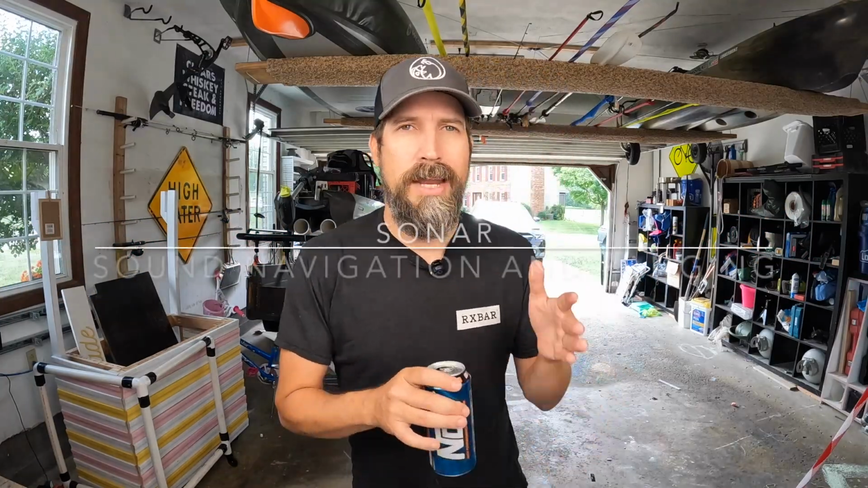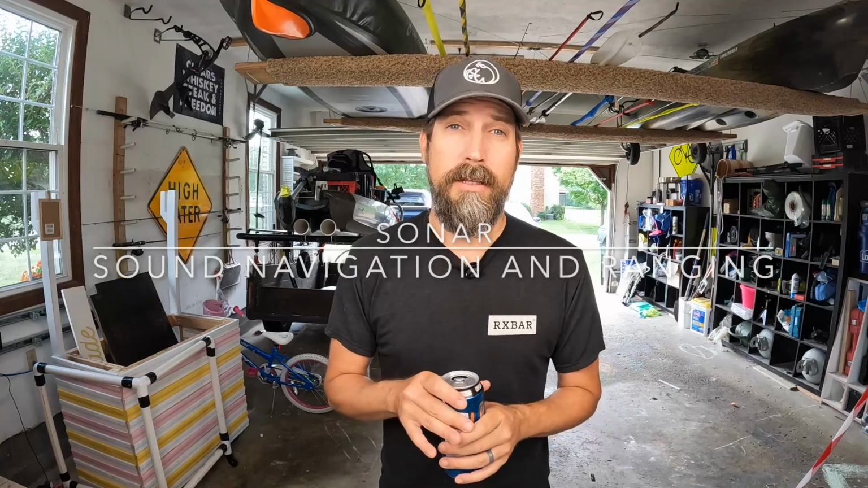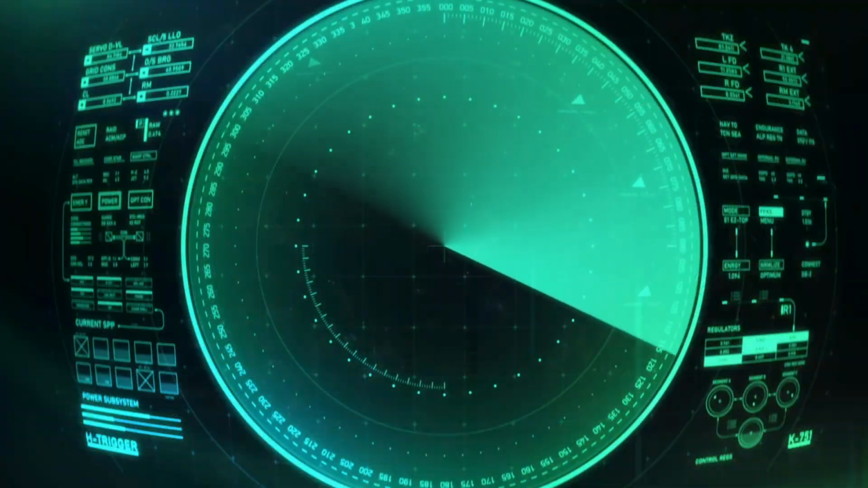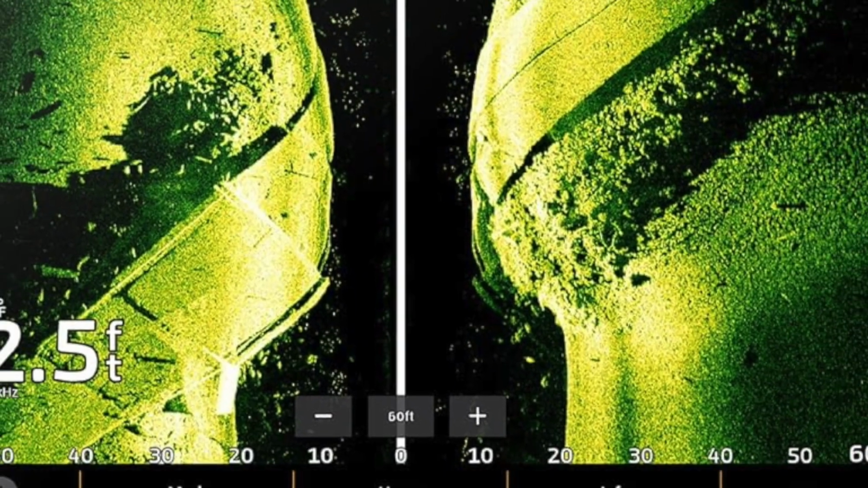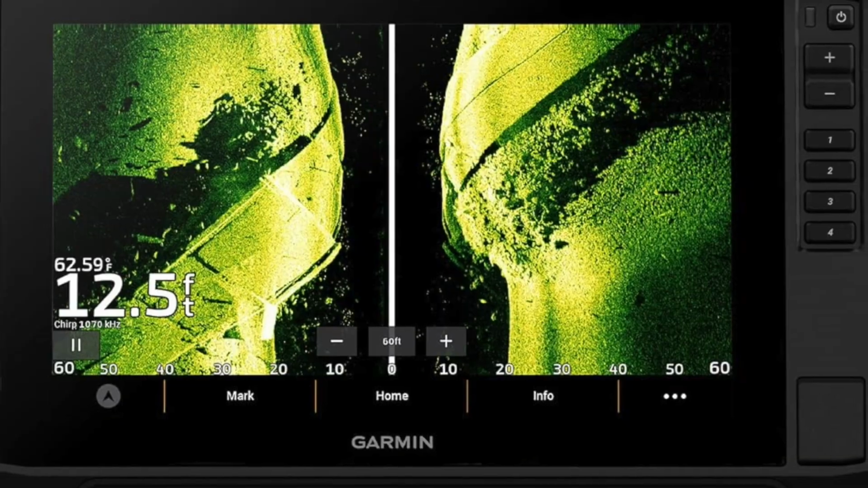Let's hop in. So quick refresher, sonar stands for sound navigation and ranging. Essentially what is happening is you're sending sound waves down, they bounce off of whatever's down there, come right back up to the transducer, and then it interprets it and plots it on your graph. The harder the object, the stronger the return. The softer the object, like mud, the weaker the return.